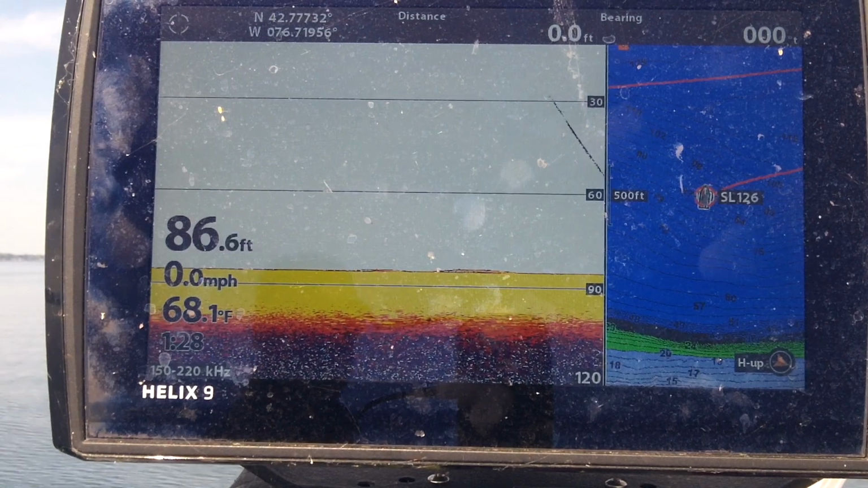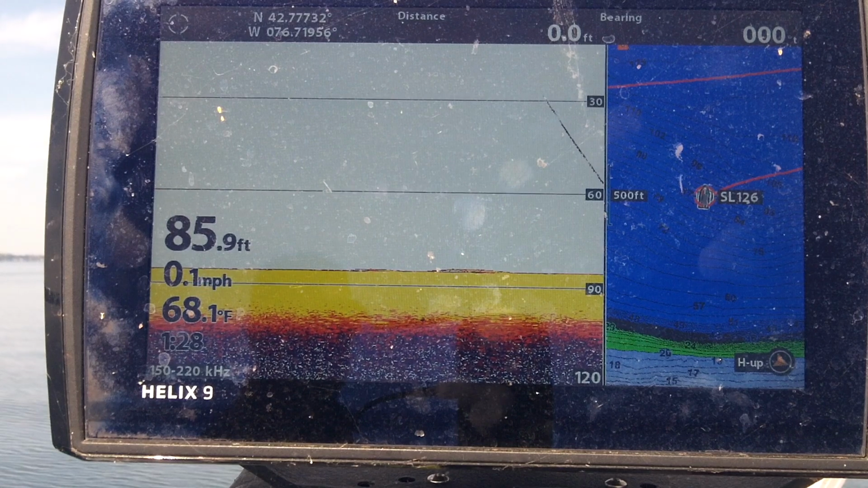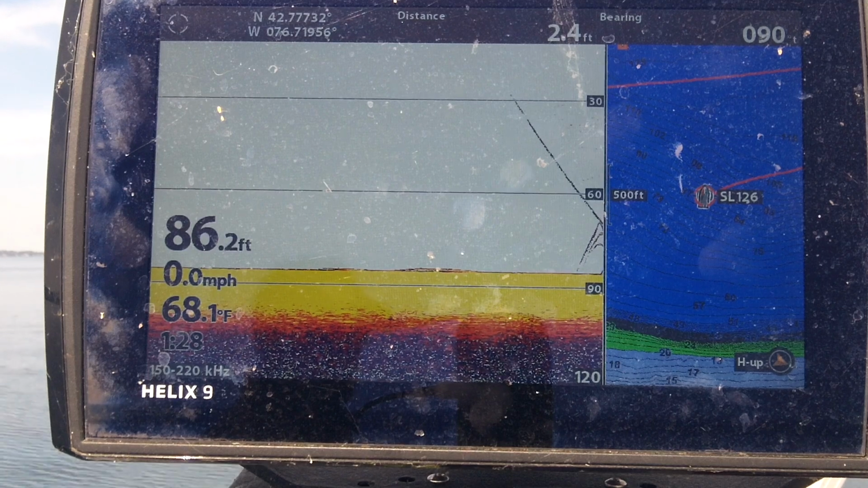And the next screen is a solid screen with labels showing the fish as they just rose up a little bit off the bottom. On the far right, you can see my lure as it's falling towards the bottom. So this next segment is that same screen continued, showing my lure continuing on its way down to the bottom.